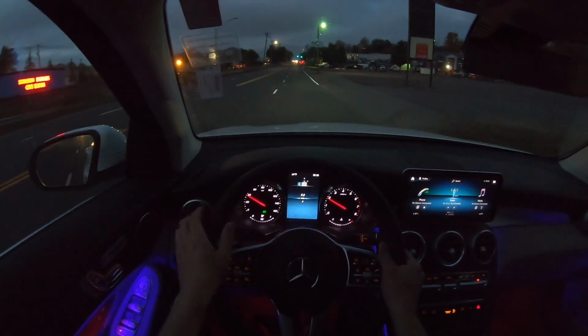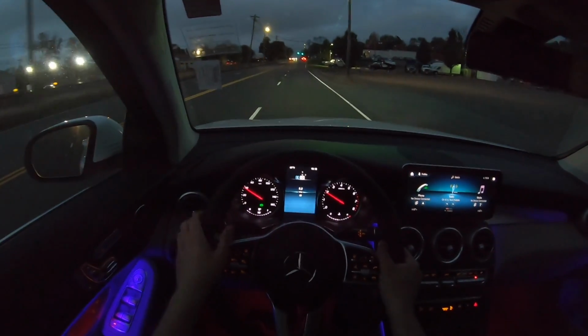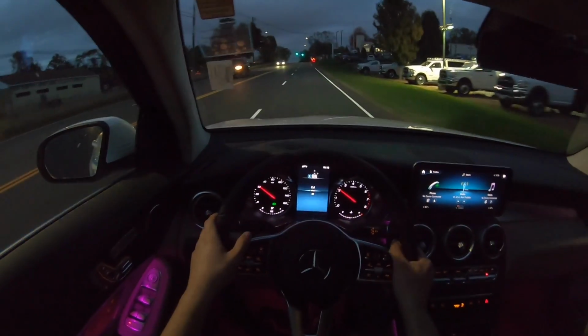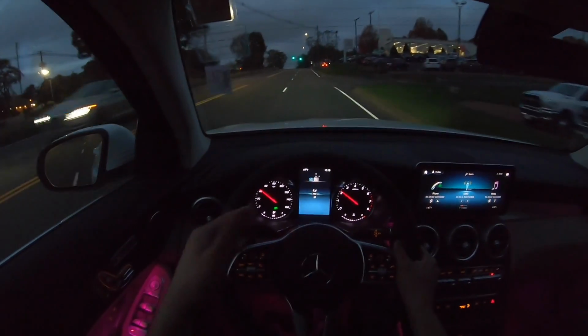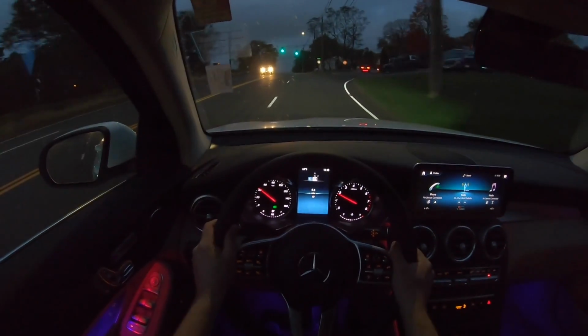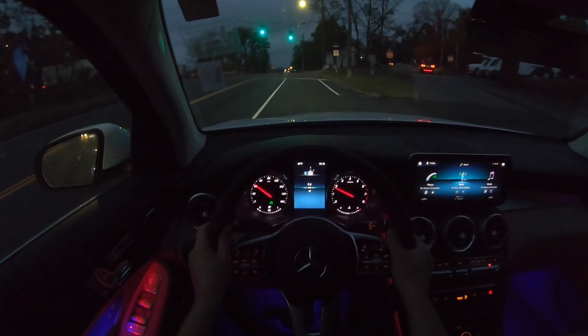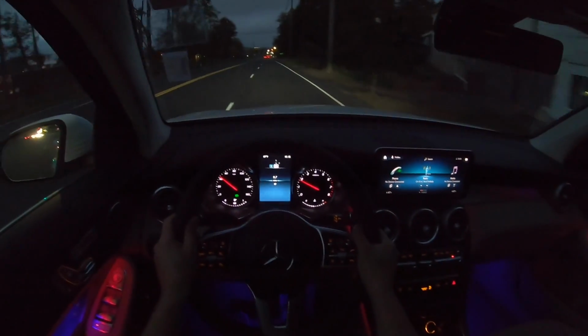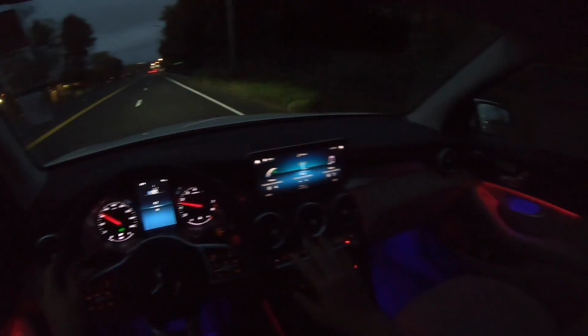And it does actually have all the safety features. It has the emergency braking system, and basically will beep at you when you don't apply the brake if you're about to hit someone. As I said, the car is very comfortable, and you can play with the lights,